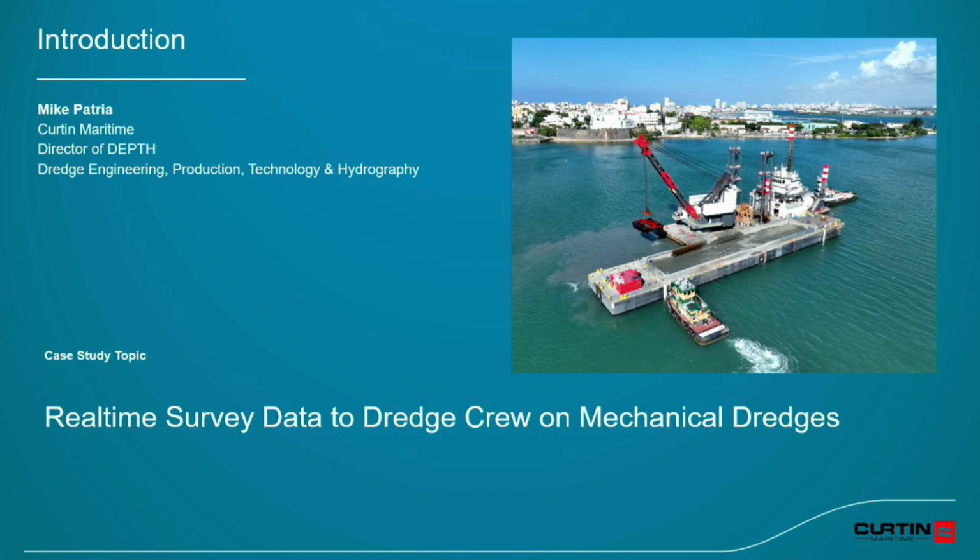A lot of it will overlap with hopper and cutter suction dredges, but the one difficulty with a mechanical dredge is it doesn't move, so you can't get the coverage. The hopper dredge is self-propelled, so it's basically a survey boat with the sonar on it. And then a cutter has a spud in the stern, and as it's rotating, you can get that coverage. But the problem with a mechanical dredge is that it doesn't really move all that often. So we're going to talk about how to overcome that.